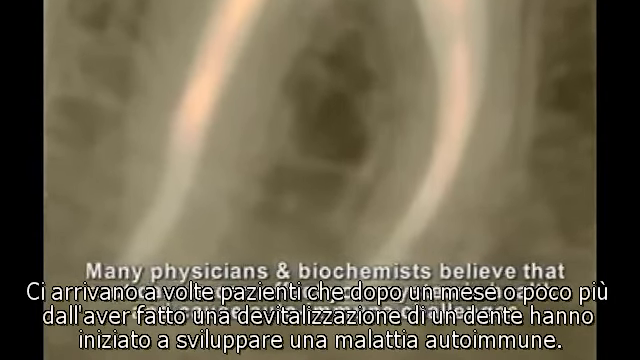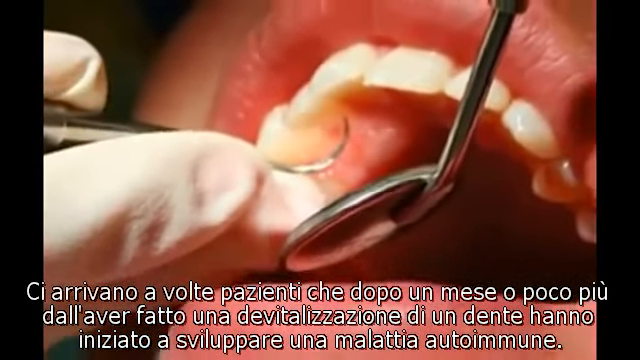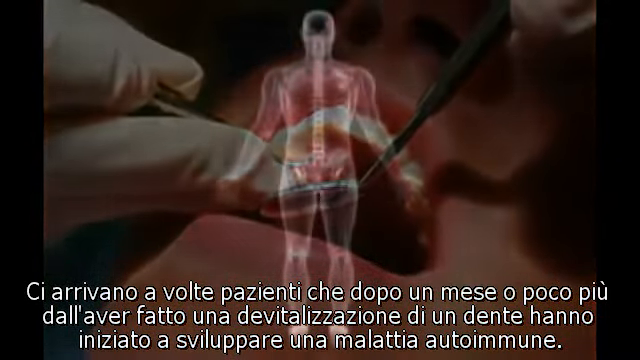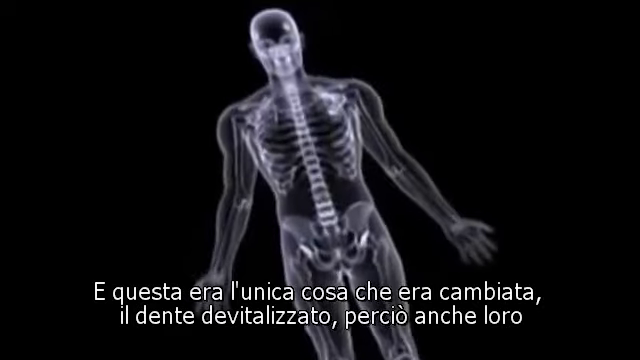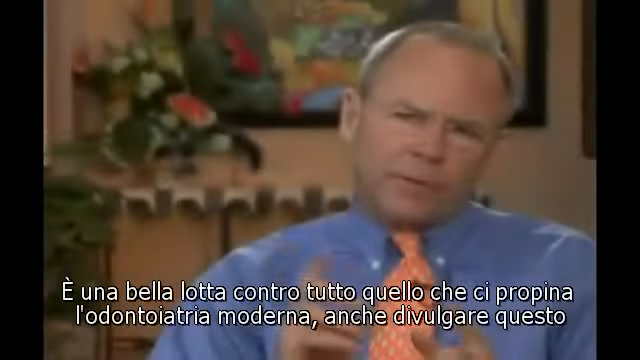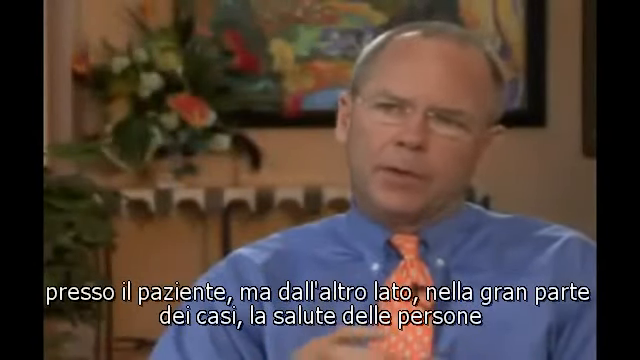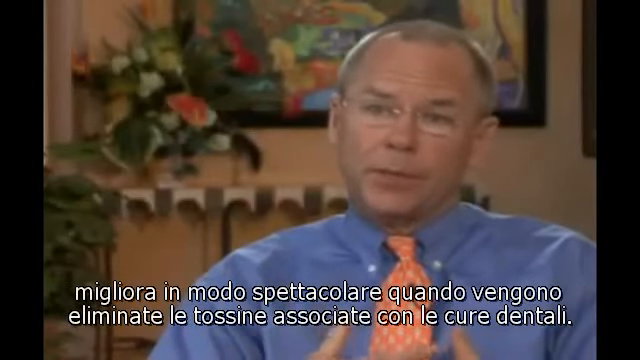We happen to see in this office people who have had a root canal and only within weeks are diagnosed with an autoimmune disease, and there's nothing else they can point to. So they begin to think, could it possibly have been the root canal? Even though that's frustrating, oftentimes we find that people's health really improves when you eliminate the toxicities associated with dentistry.